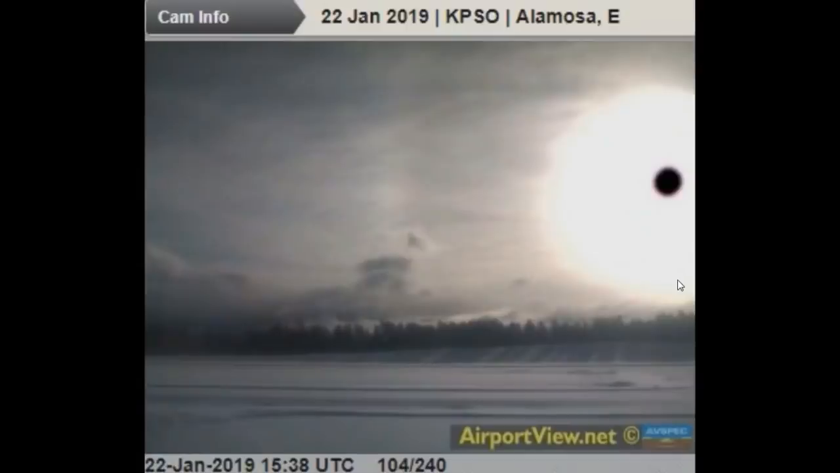There's technology in our skies. They're hiding things right in front of our faces. Most people would look at this photograph here and not even give it a second glance because we've been programmed to think that things aren't what they should be. Let me explain what I mean.